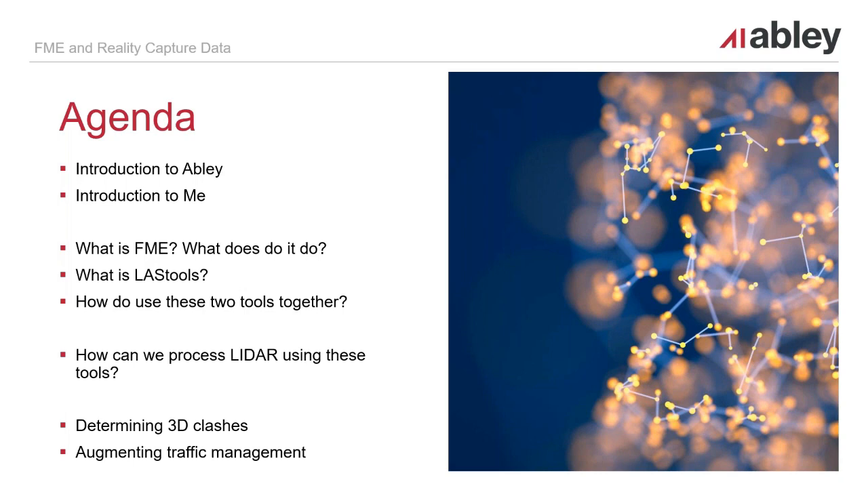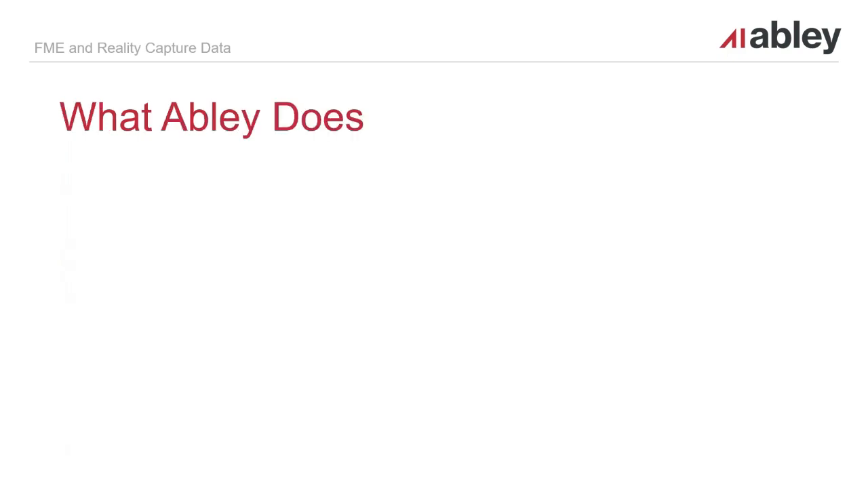And then I'm just going to show a couple of other examples that are loosely related to the LAS stuff that I'll show beforehand, around how we've utilized clashes within the 3D space, and also finishing up with some augmenting of traffic management.